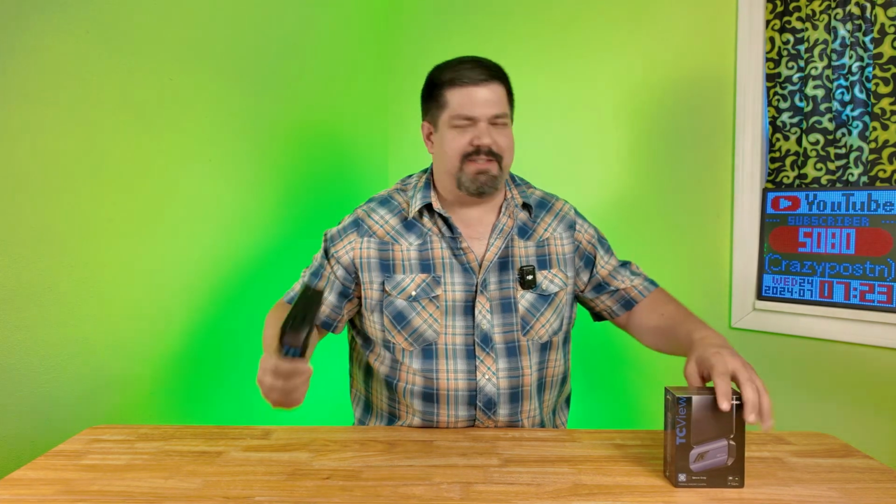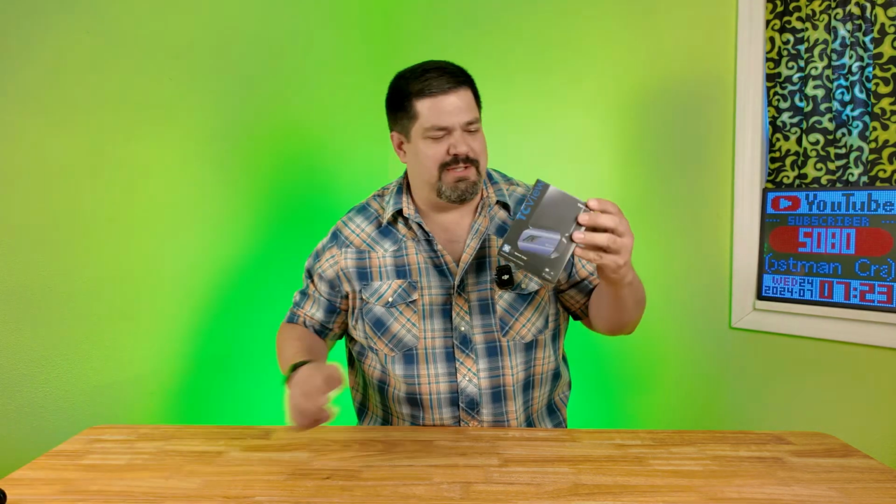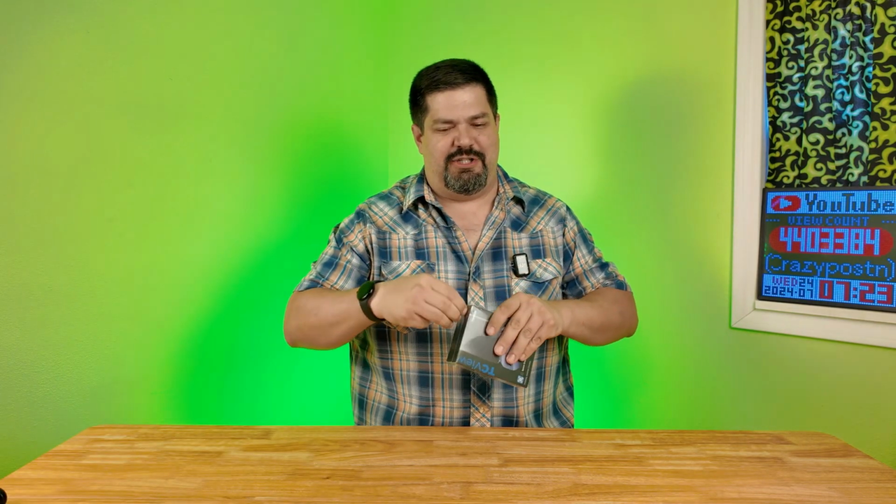I'm so excited for this because this is so much more useful than one of these. I've had one of these for a while. This is an infrared thermometer. It works, but it is not near as cool as a thermal imaging device. So I'm so excited about this. Let's tear into this thing, check it out.